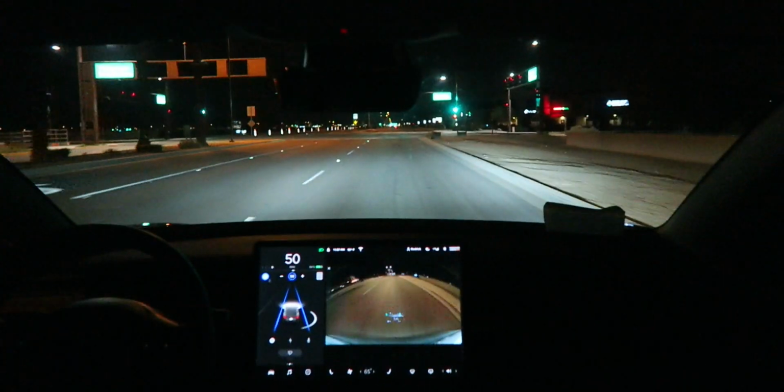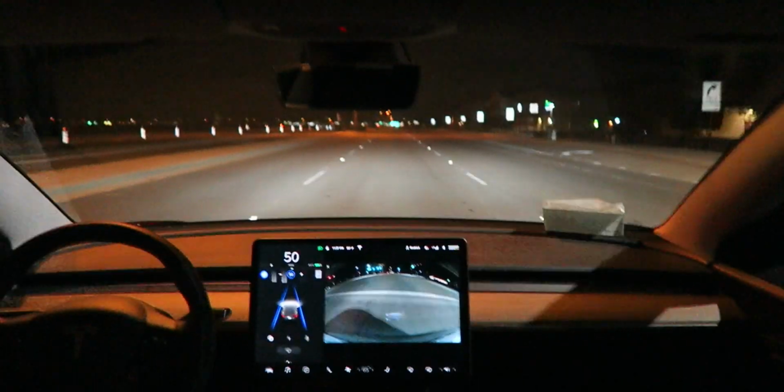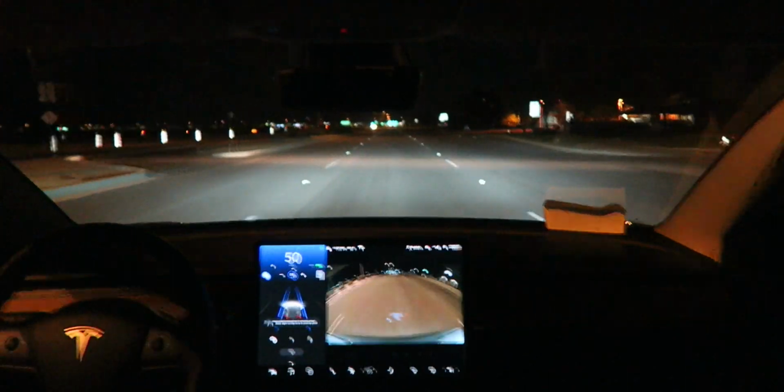Oh, there's some construction on that side. Should I go over there and try it out? Let's see, how is that going? Anything spectacular? Like, is it cutting into the lane? I think it's just on the side of the road, so I guess it's pointless to go back over there.